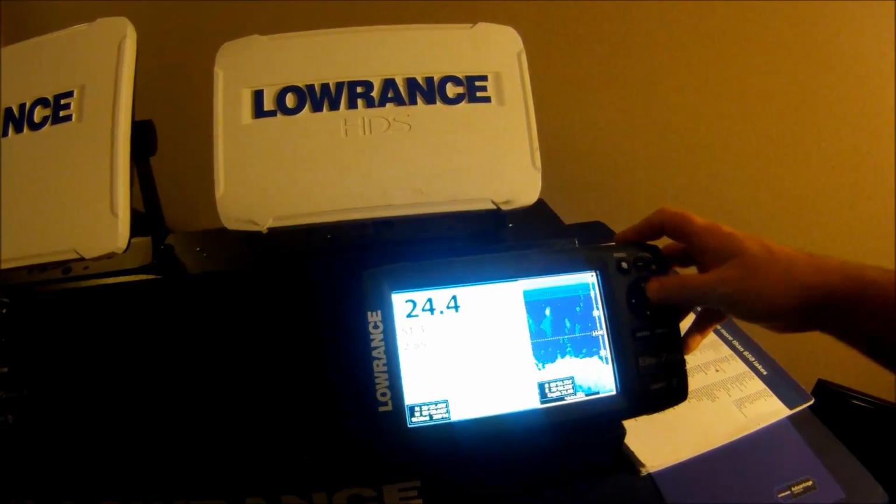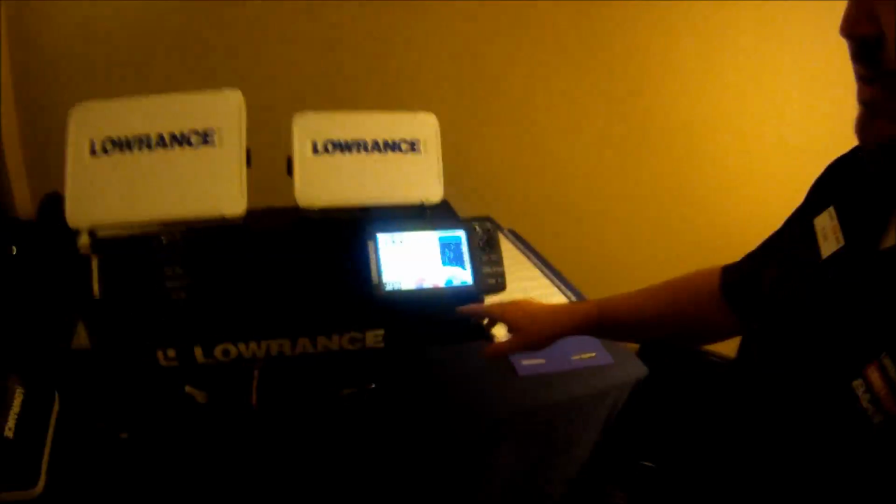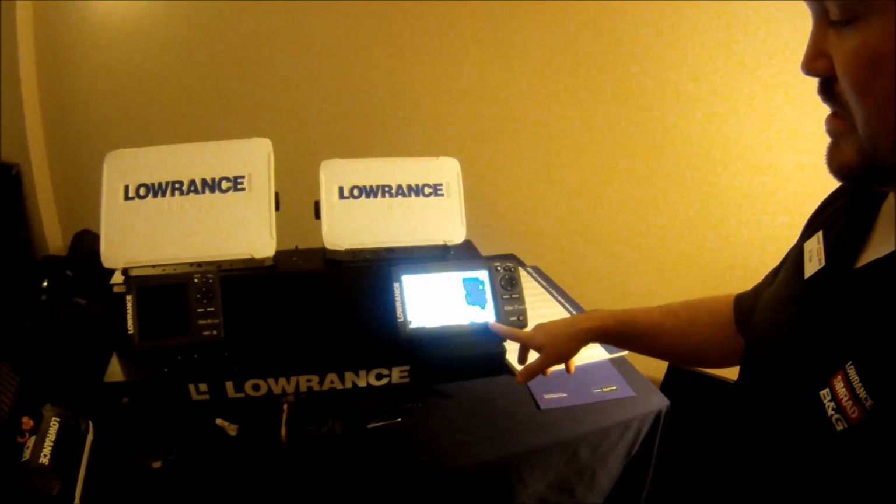We can go all the way up now to a three vertical pane split screen. We have GPS mapping, traditional sonar, and the DSI sonar.